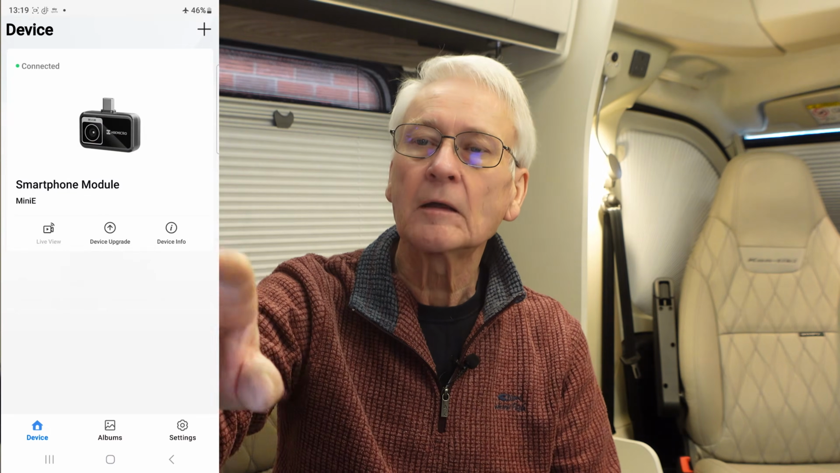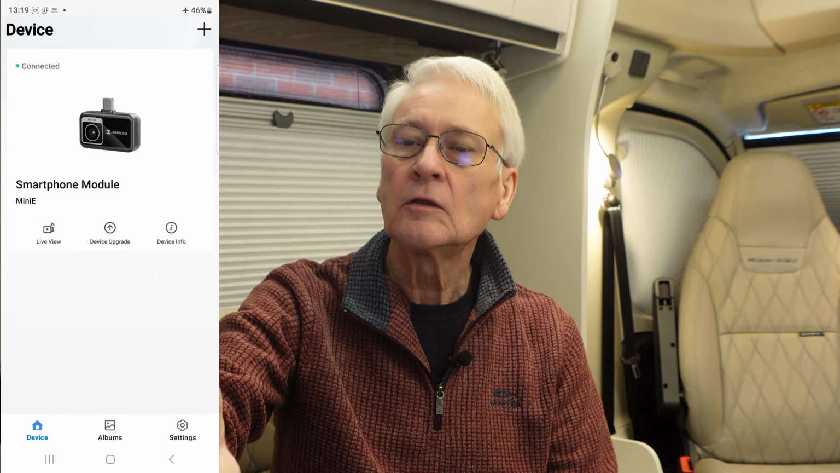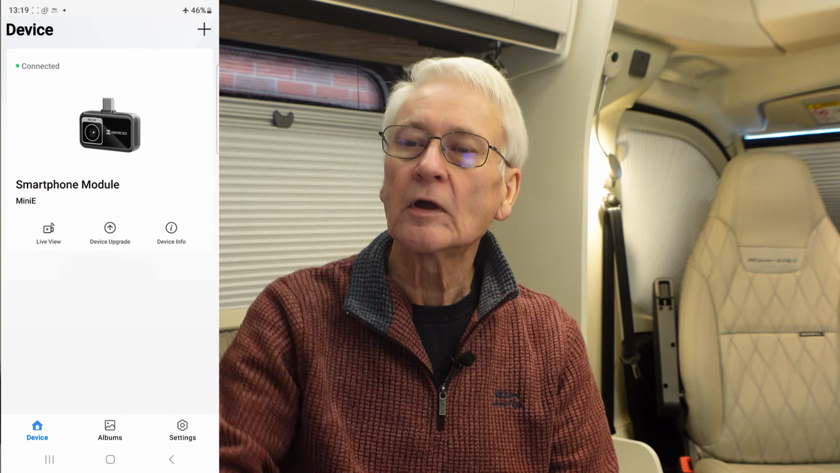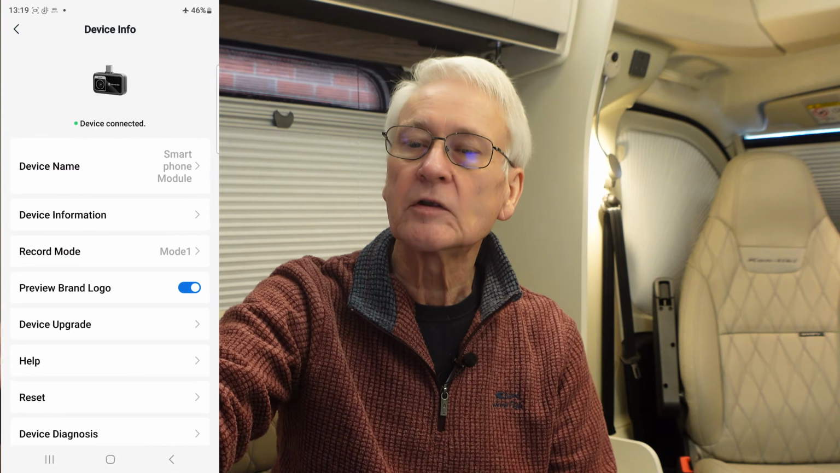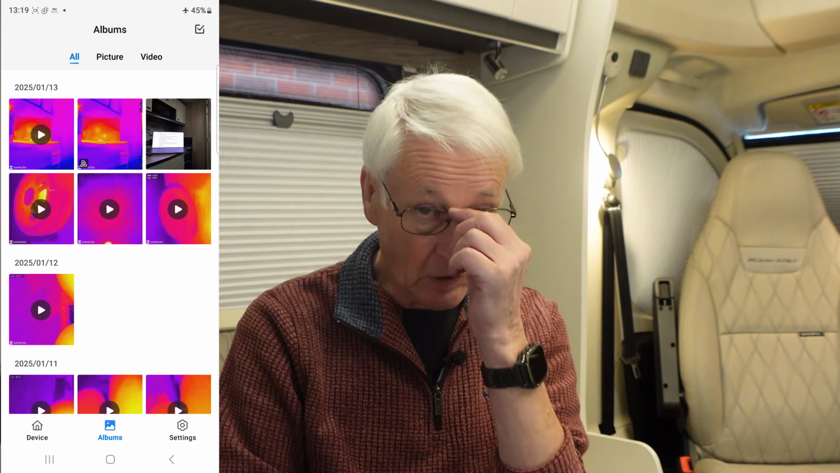So that's all of the settings in there, and if you hit the arrow there at the top, it gets you back to the device settings, and in there you can go back to the live view. You can check for upgrades, see if there's any upgrades. It'll give you some information about the device. Down the bottom you've got albums, and those are its own recordings.